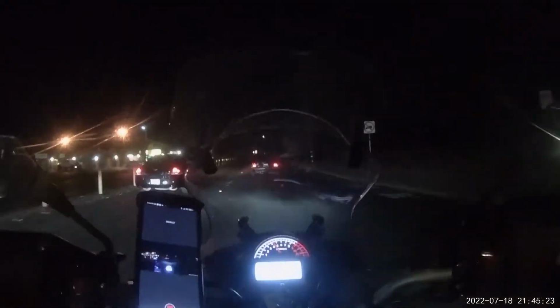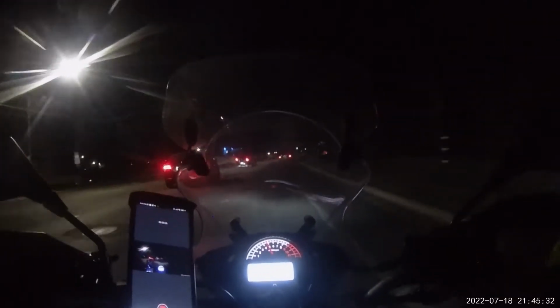They're also going to go into sections where it's more neighborhoods, where there's still street lighting available, but not as much. And then we're going to go to a section where we're going to be reaching the back roads, where there's hardly any lighting available at all.